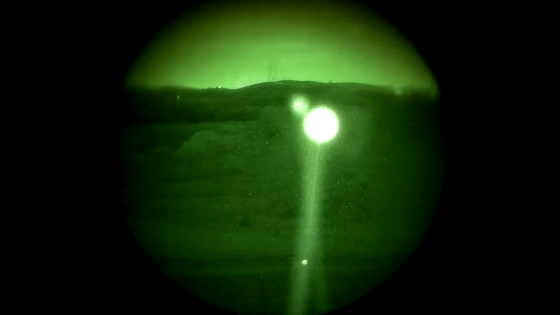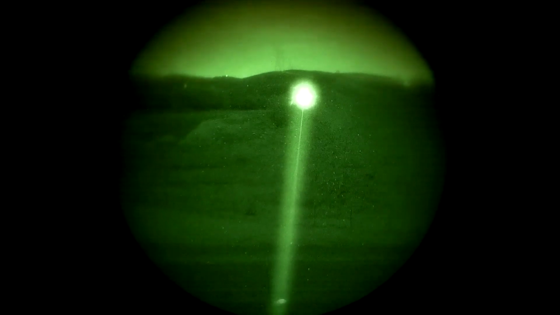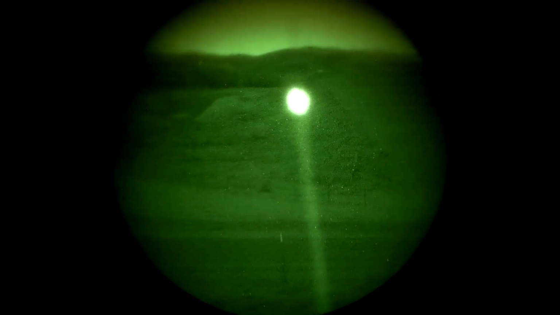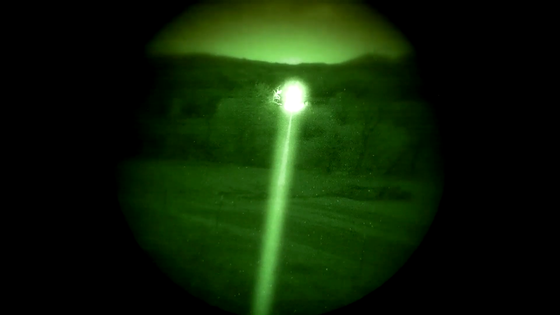Civilian, MAWL-DA. MAWL-DA is brighter, but the civilian one is very usable. 200 yards, 400 yards, 25 yards. Okay, now we will compare that to the NGAL.